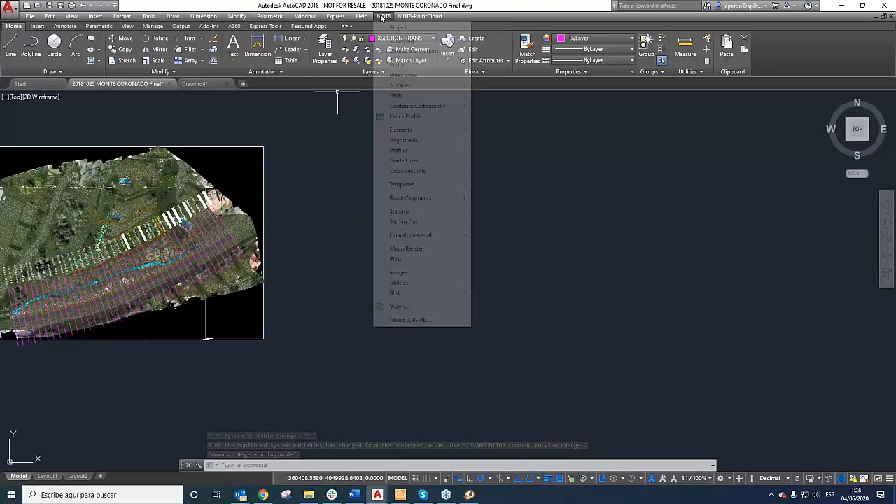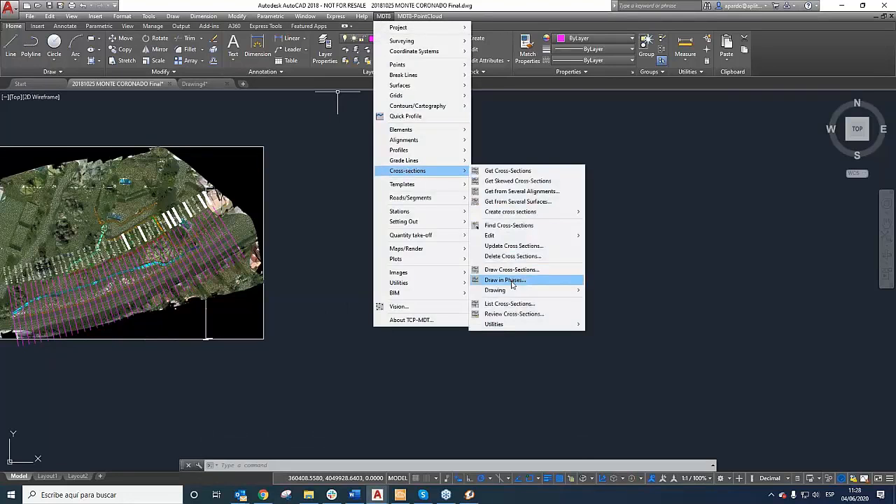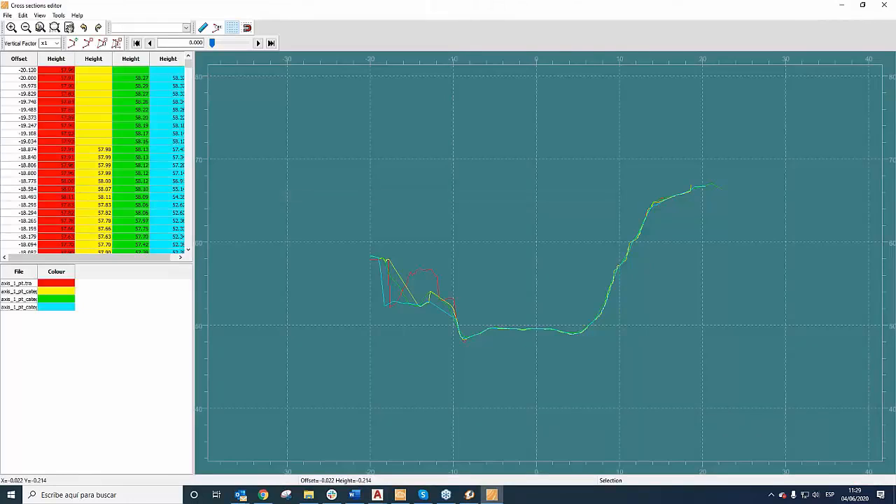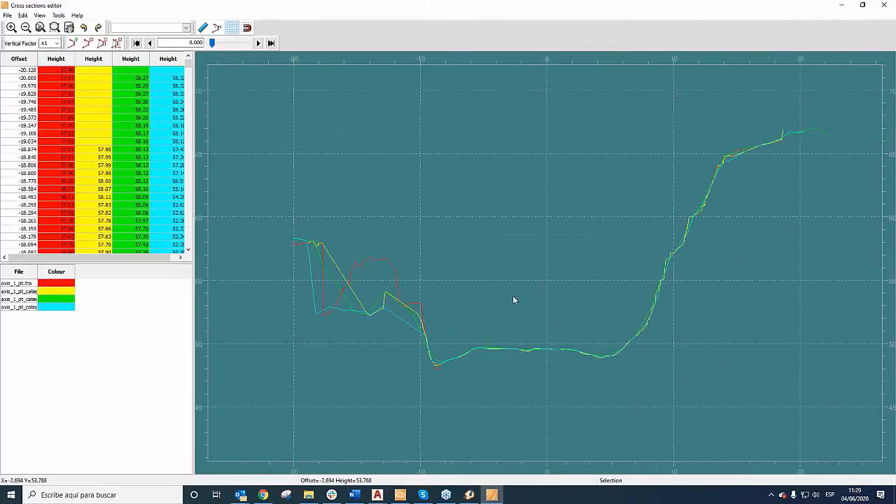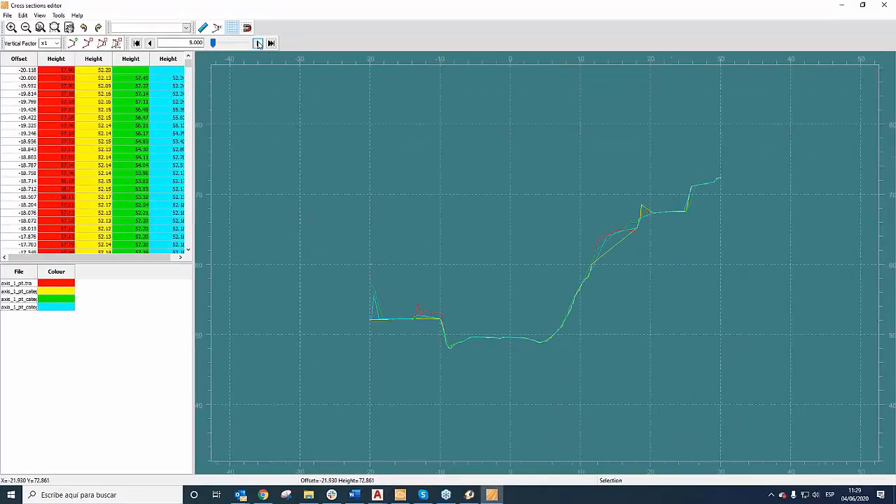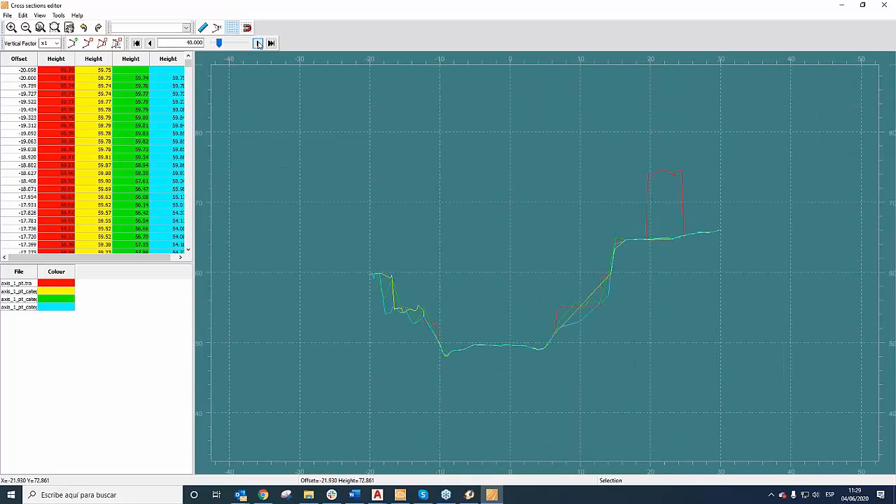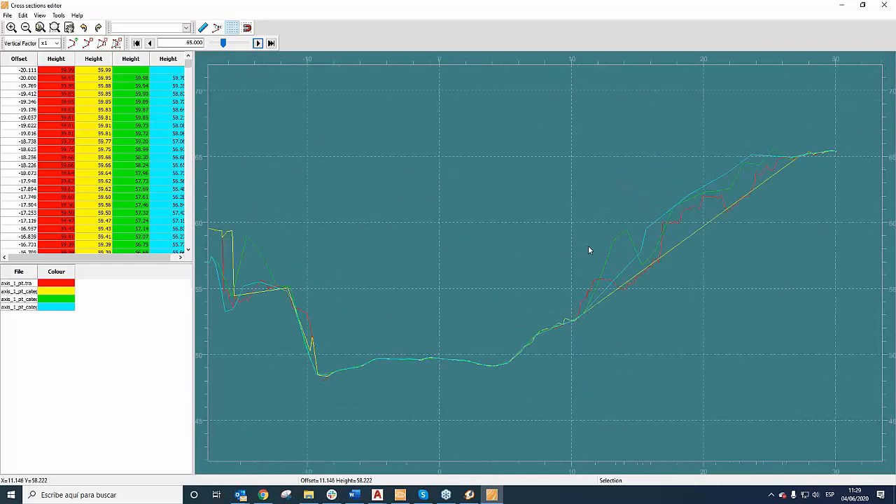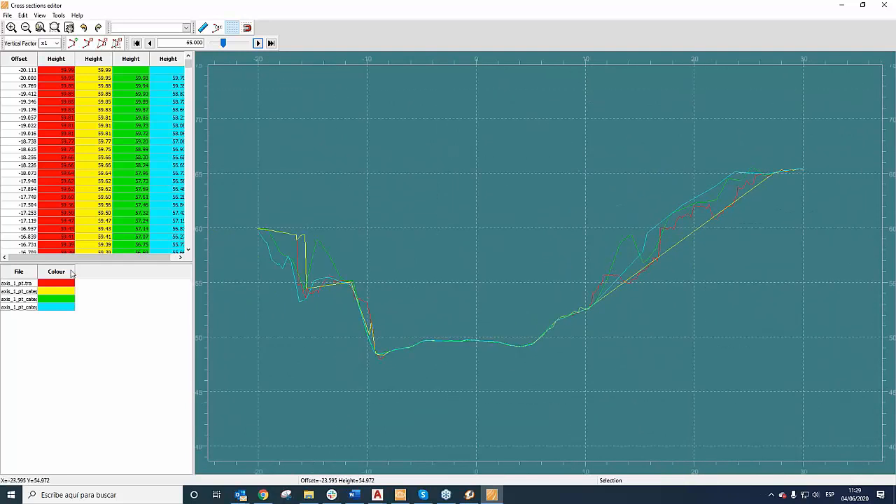Now we are going to compare these cross sections. For that, in MDT, cross section, drawing face, we are going to choose each one of the cross sections: the first one, the category, from the grid, and from the surface. Now in the cross section editor, we can compare each one to see the differences between the different ways.